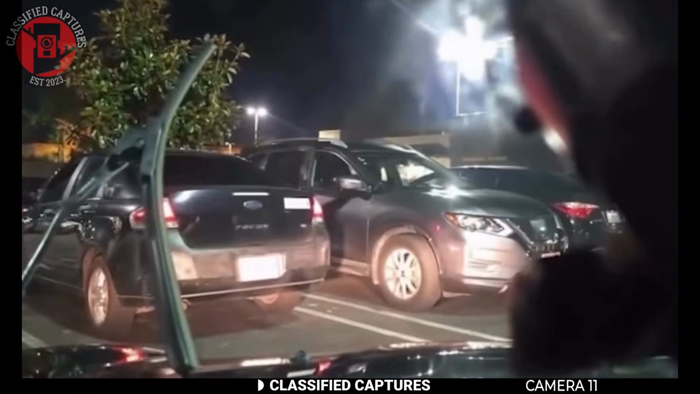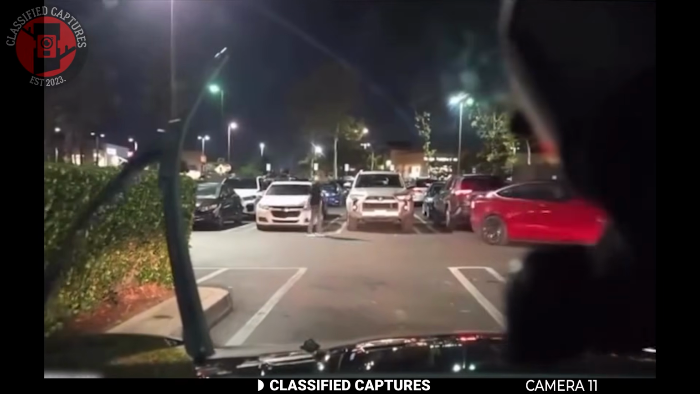The second you do, they can grab you, chloroform you, or shove you into another vehicle. But these girls did not fall for it. They kept driving away even though their mirror was out of place.